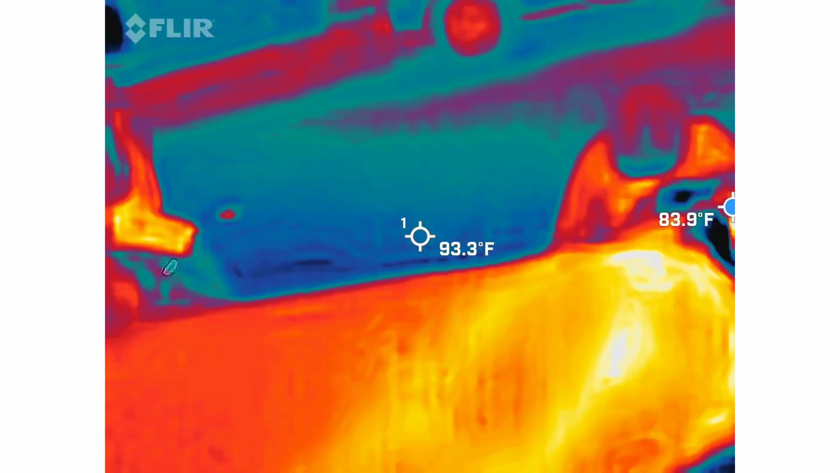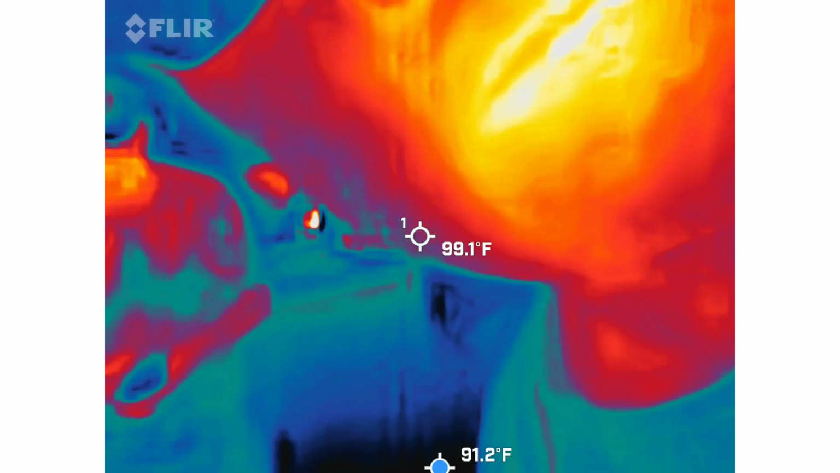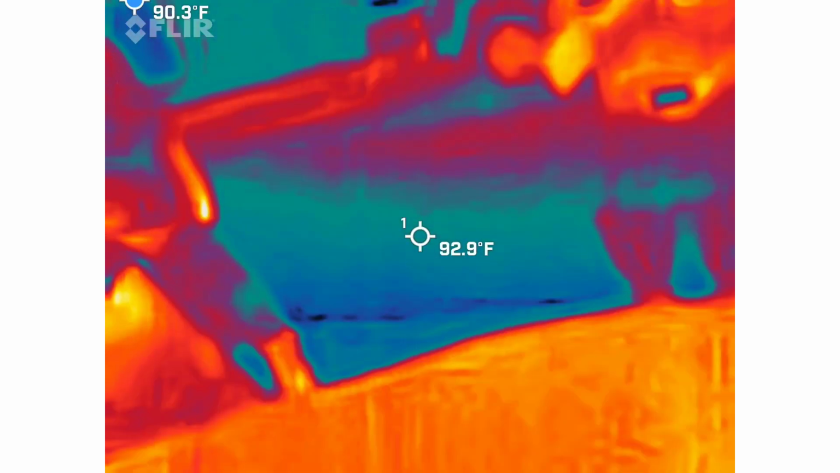Do you see my teeth? How about when I breathe hard? Yeah. You see air coming out? No, you don't see the air coming out, but you see the heat.